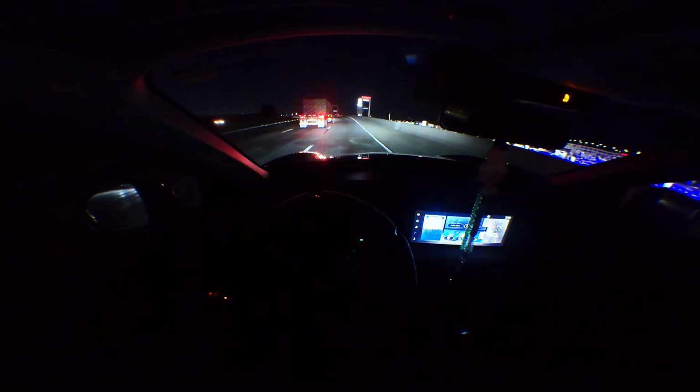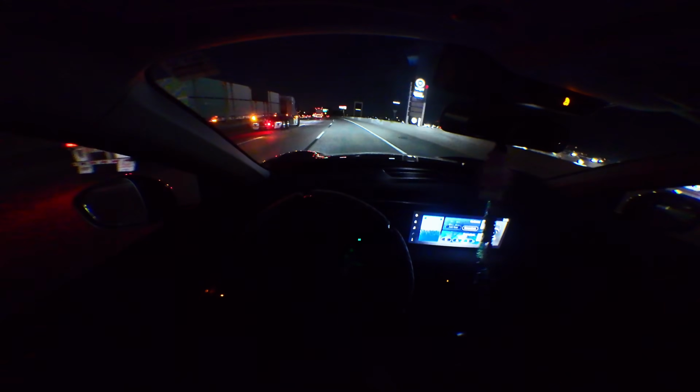What's this truck doing? Truck, come on. You're scaring me over here.